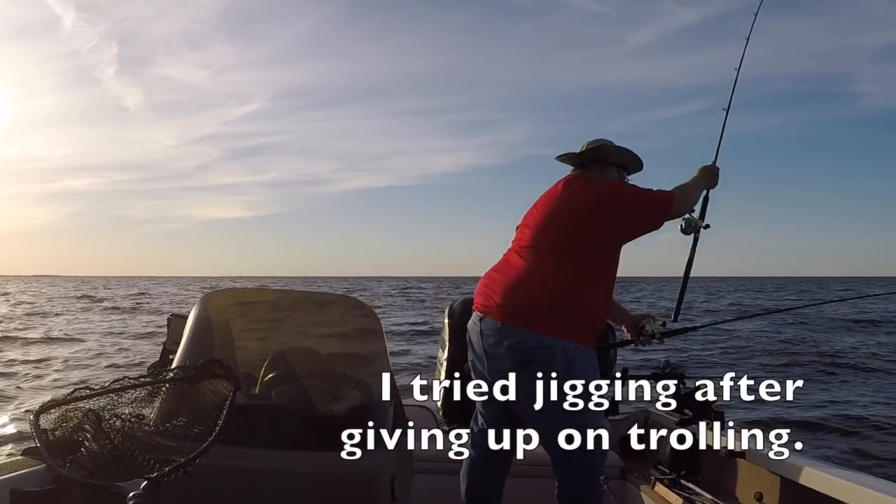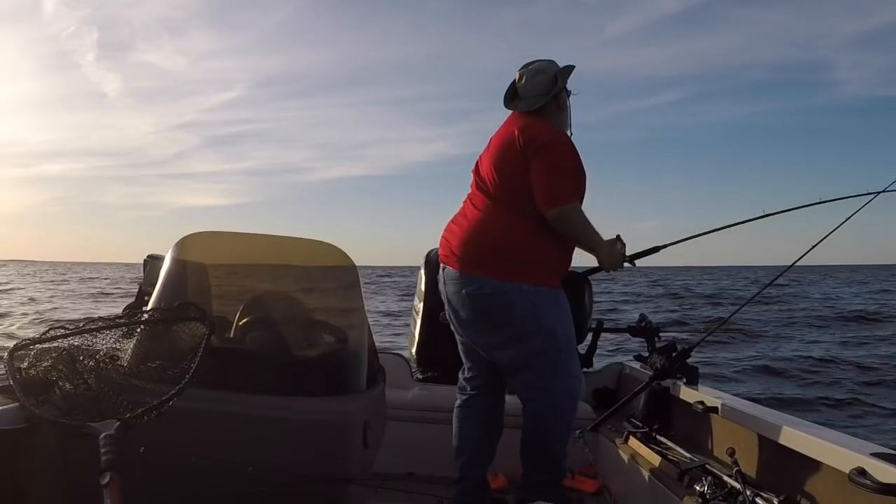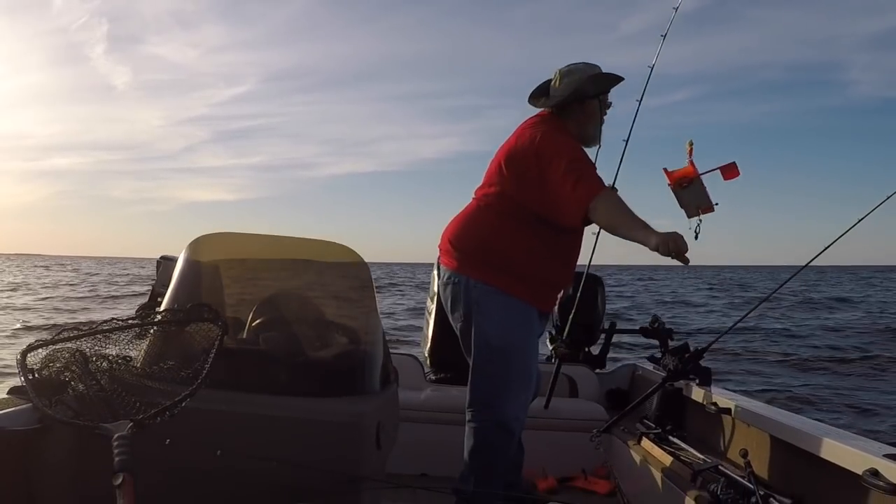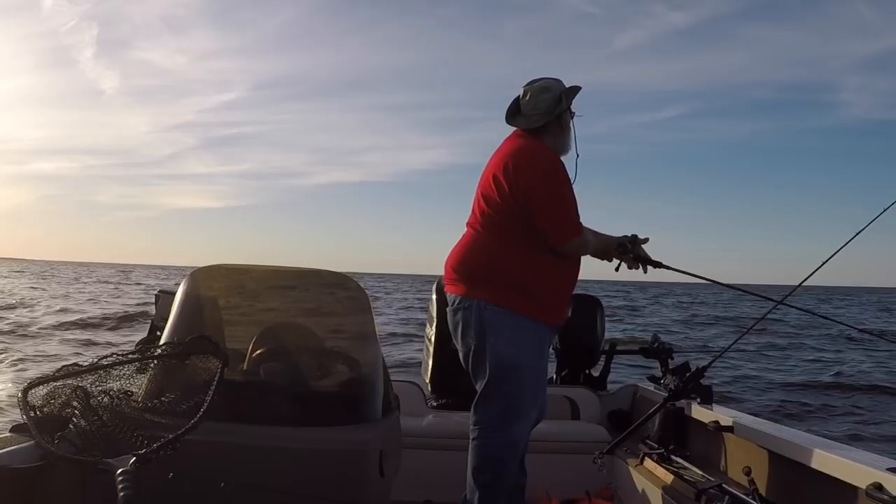And I did get a couple bumps. I definitely felt the fish hit the lure. It was basically on the drop, but I wasn't able to set the hook on them. But there's another area that I probably have to polish up my technique on a little bit.